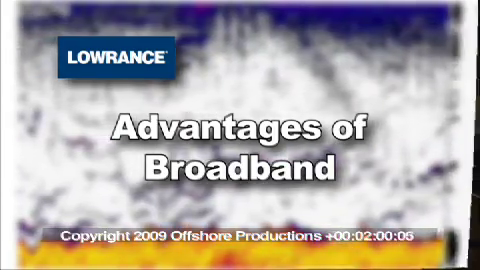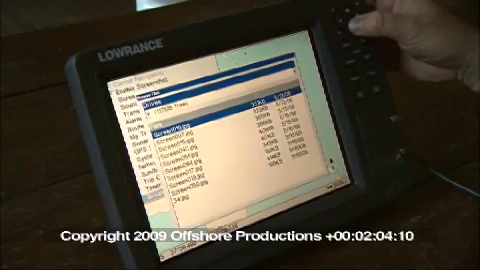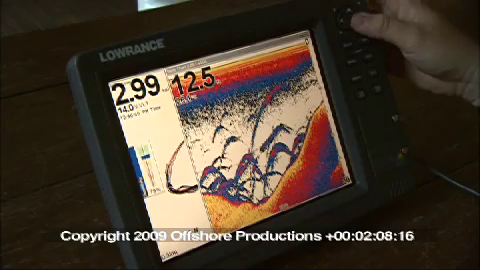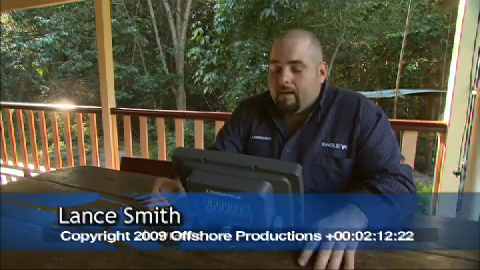The recent introduction of broadband technology by Lowrance has greatly improved many areas of sonar performance and definition, as Lowrance's own Lance Smith explains. That's probably one of the most amazing things about it, is at high speed.